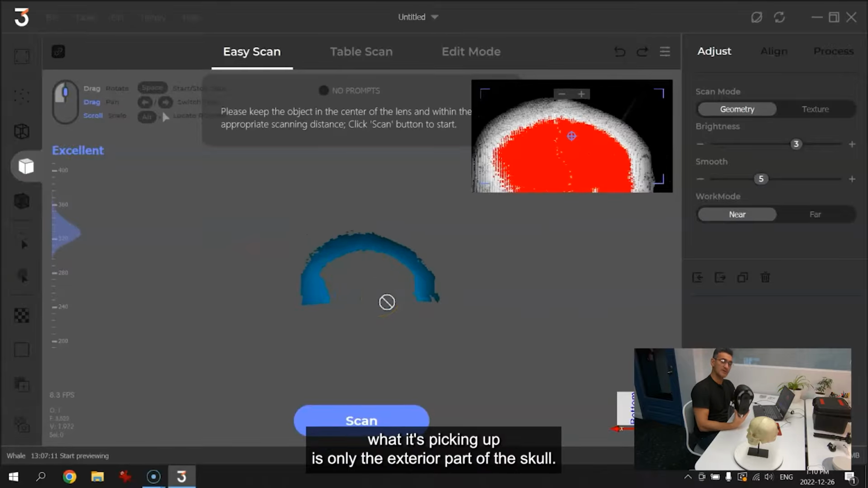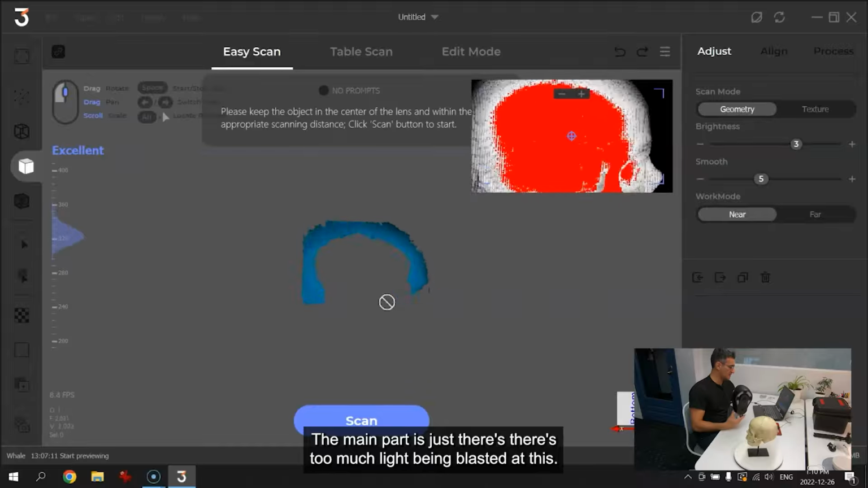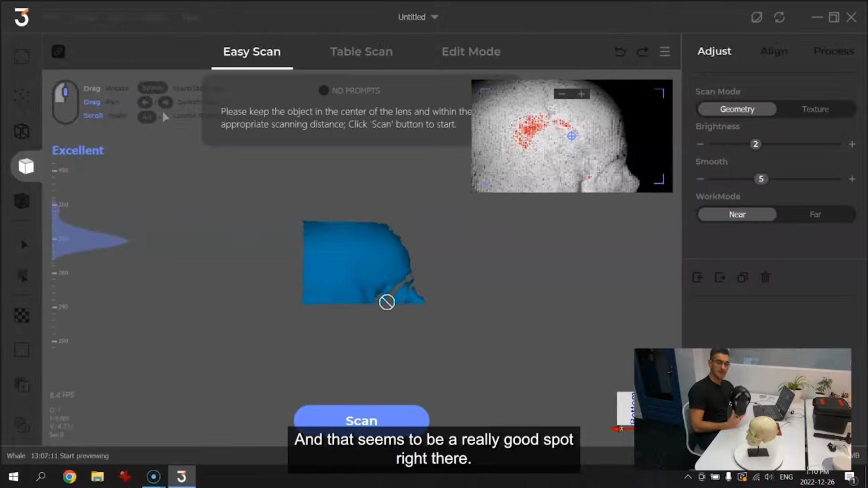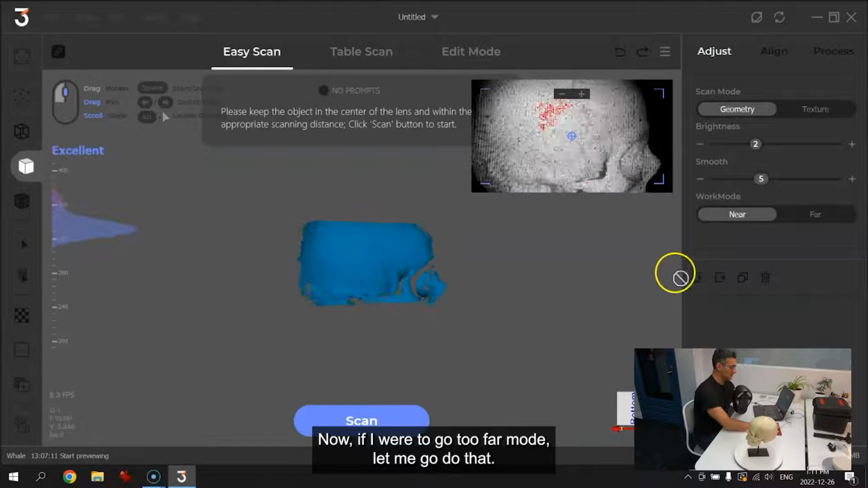So it's overexposed, and you can see in the model in the center here, what it's picking up is only the exterior part of the skull. It's not picking up the main part. It's just that there's too much light being blasted at this. So I'm gonna go down one, and that seems to be a really good spot right there. So not bad.